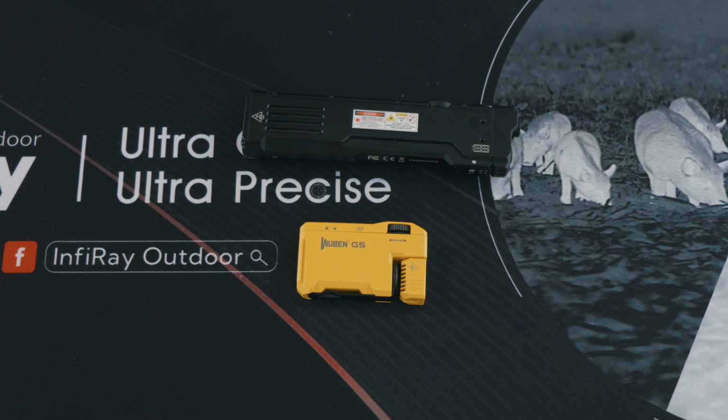We've got the G5 and the X5, both really nice torches so far, haven't had any problems with them, come with everything you need, and I'll be testing them out in the field, as you know, and as time goes by I'll let you know if I have any problems with them. But up to now, great little units, and thank you once again to Wuben for sending them to me.